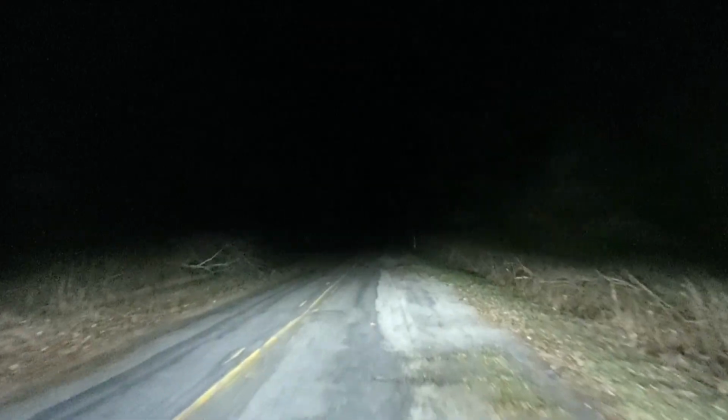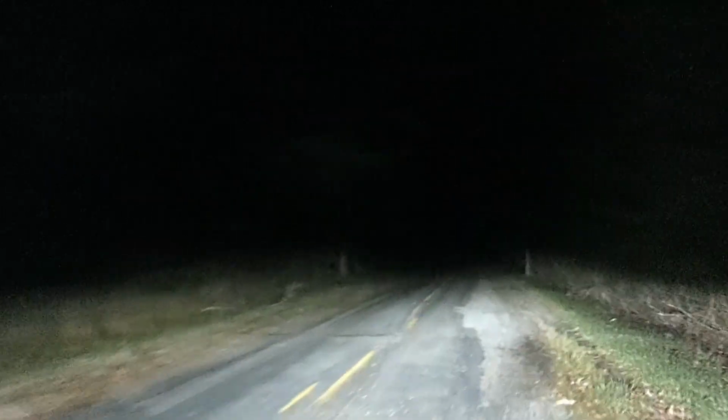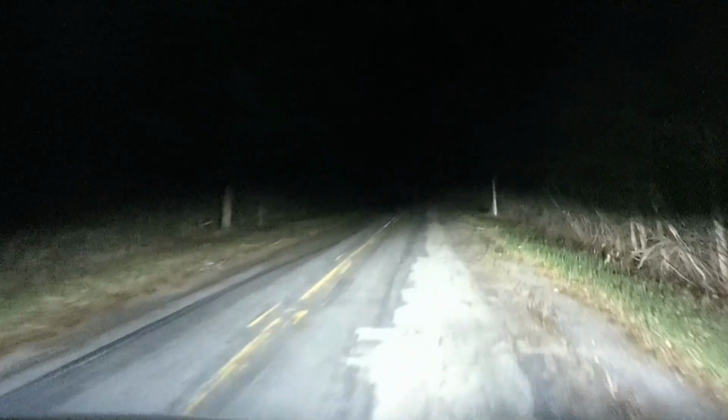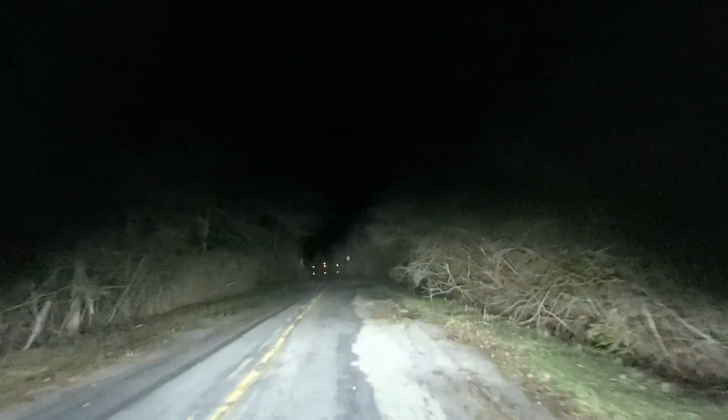As you can see, now we're on low beam, and you can see that shadow. It is kind of lined up with the oncoming lane pretty good. It's hard to see, but the shadow's right there. You can see it better on a wall, obviously, but there's automatic high beams.